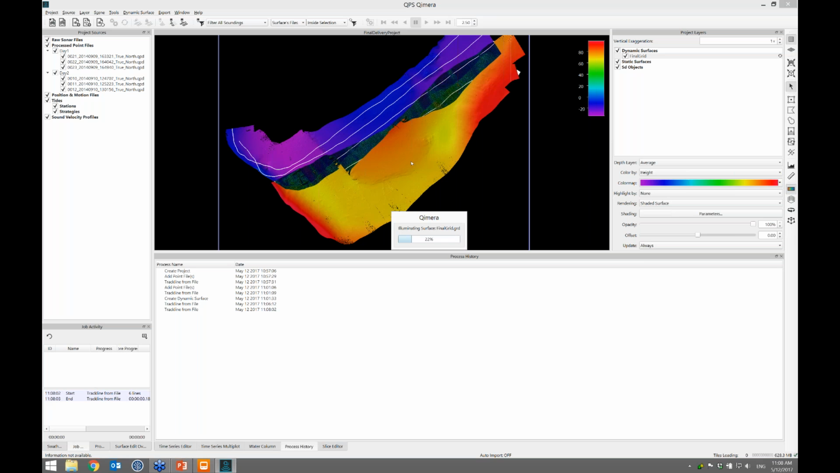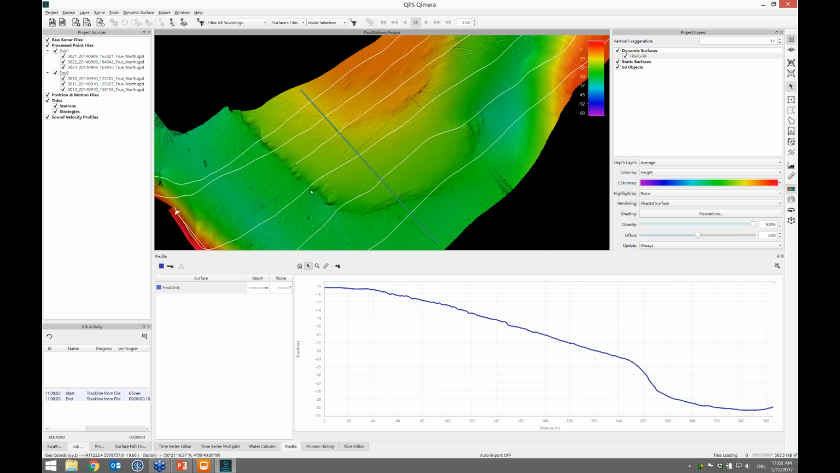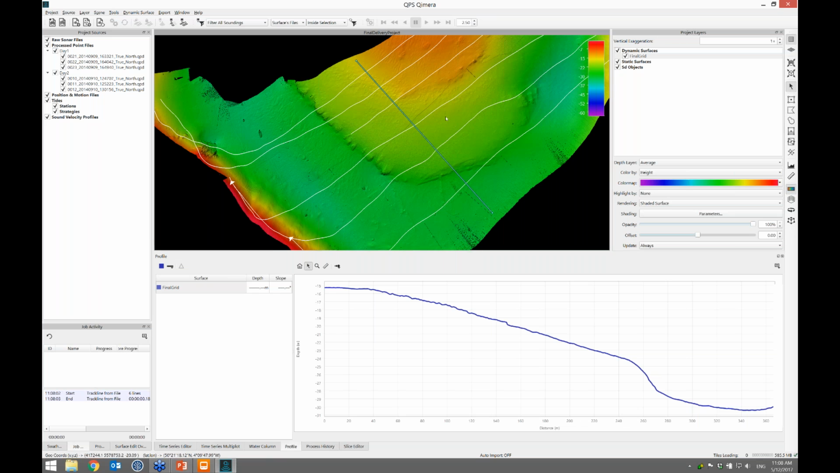And there we go, that's updating. Oh, and then finally we've got a decent looking surface, and that's good. And I see that they've removed all those funny artifacts that I had highlighted for them. And I'm happy with that. So that's pretty much it.